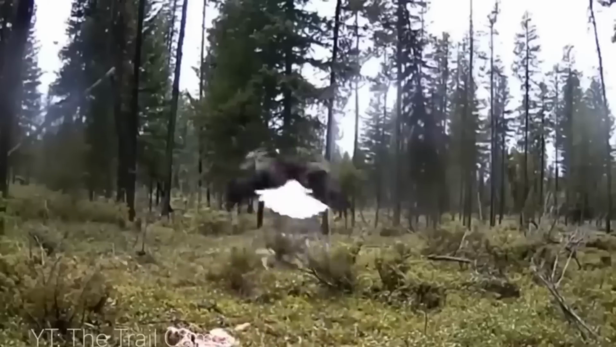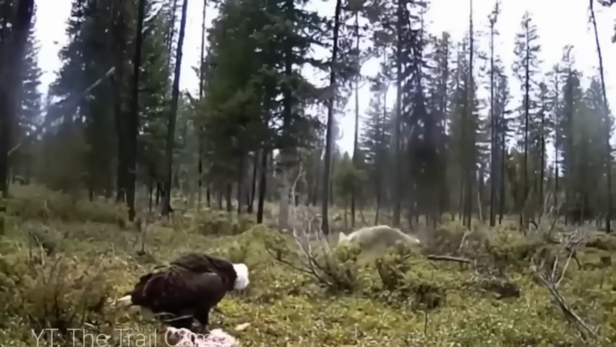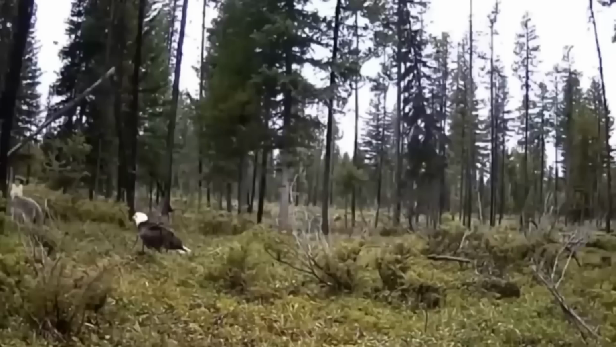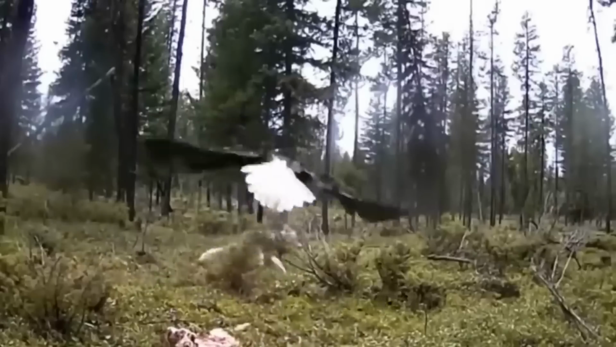This trail camera caught an incredible event in Swan Valley, Montana. A battle between two skilled scavengers, a bald eagle and a coyote. In the video, you can see the bald eagle chasing off the coyote that is trying to scuffle off with the remains of the deer's carcass.